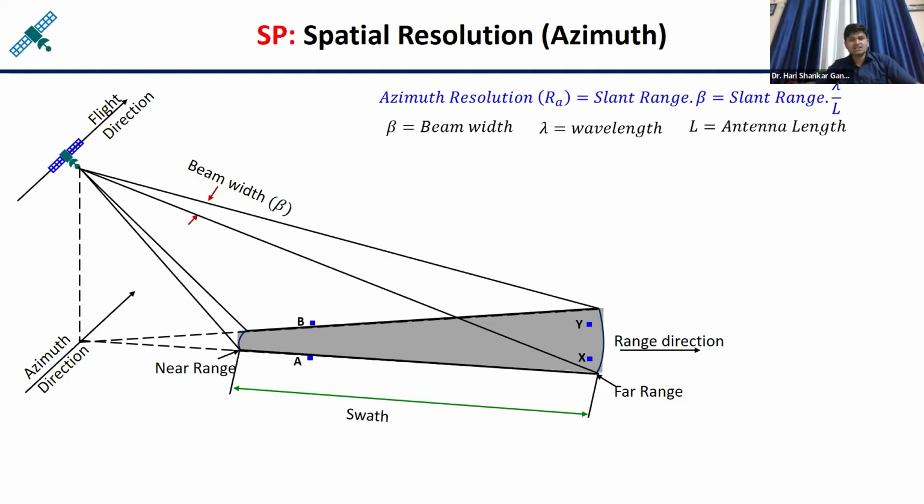If you calculate this azimuth resolution at far range, the slant range is more, so numerically this value is large. It means the pixel size is large, so at far range the azimuth resolution is coarse. So in near range the azimuth resolution is better, and at far range it is coarse.